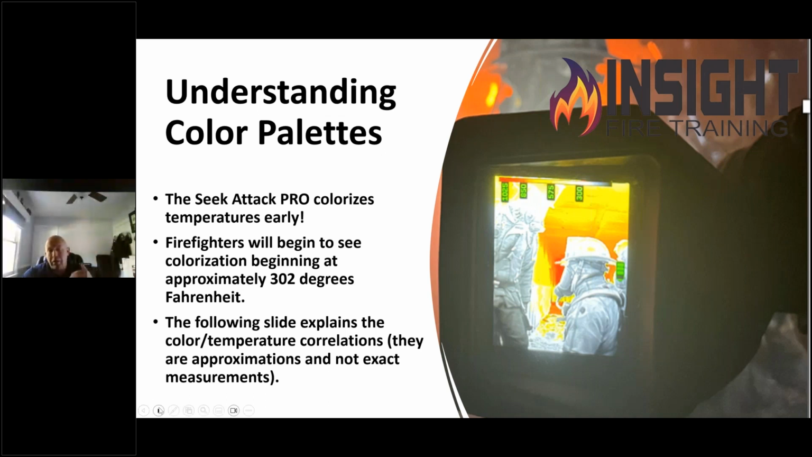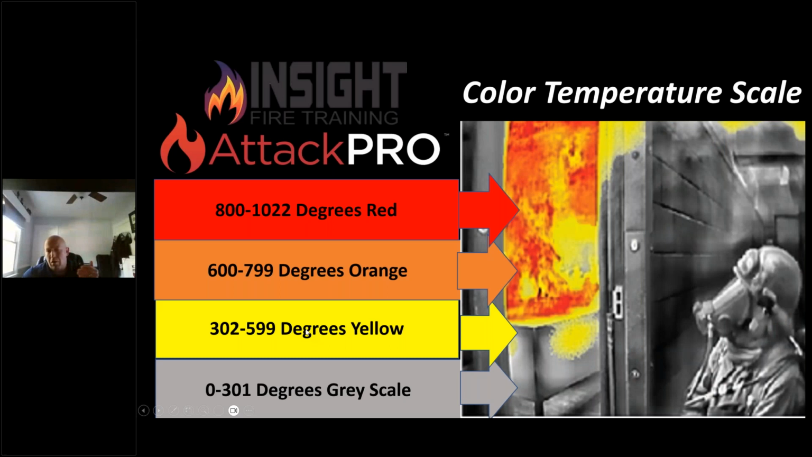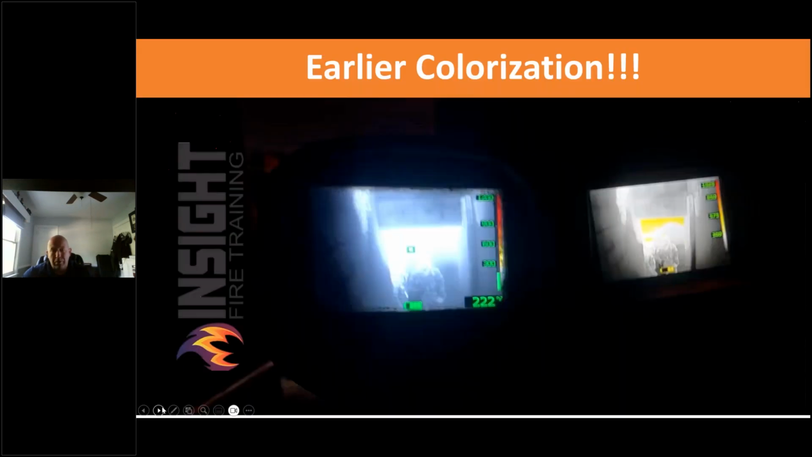And this is Seek's contrasting color temperature. 0 to 301 degrees is grayscale. Colorization begins at 302 at yellow, orange at 600, red at 800. 368. And check out our friend here on the floor looking at the fire. This gentleman who did the test burns with us in Lompoc, California was 72 years old and outworked me. Hero right here, buddy. Hero. Okay. In there doing it. But look at the detail, look at the cinder blocks. All easy to discern and tell what it is.